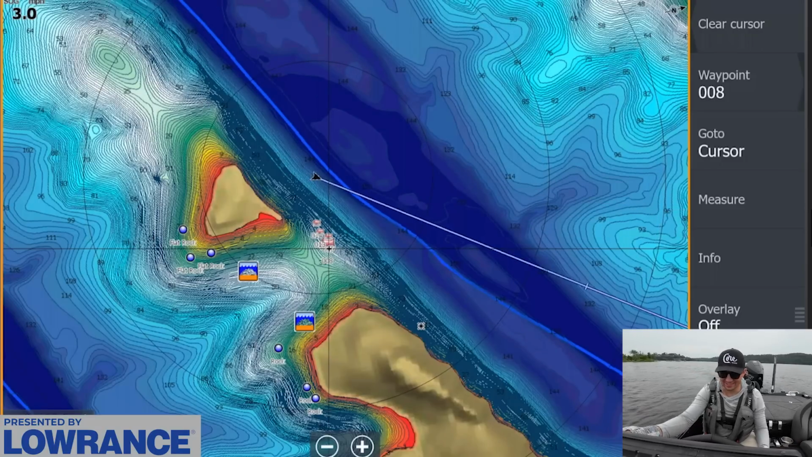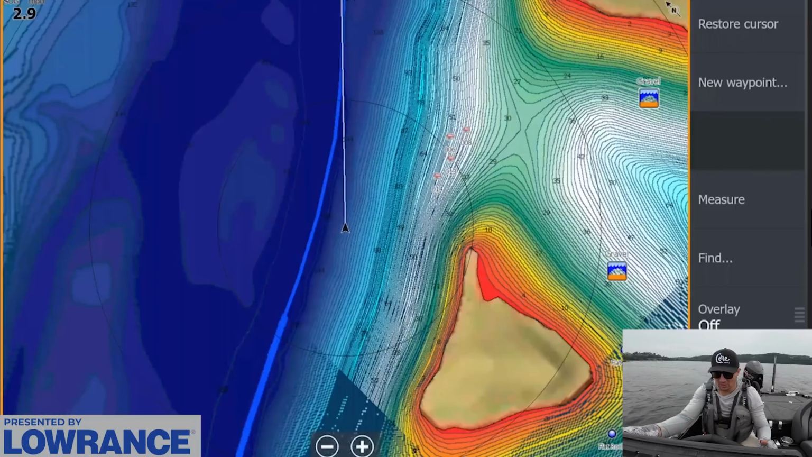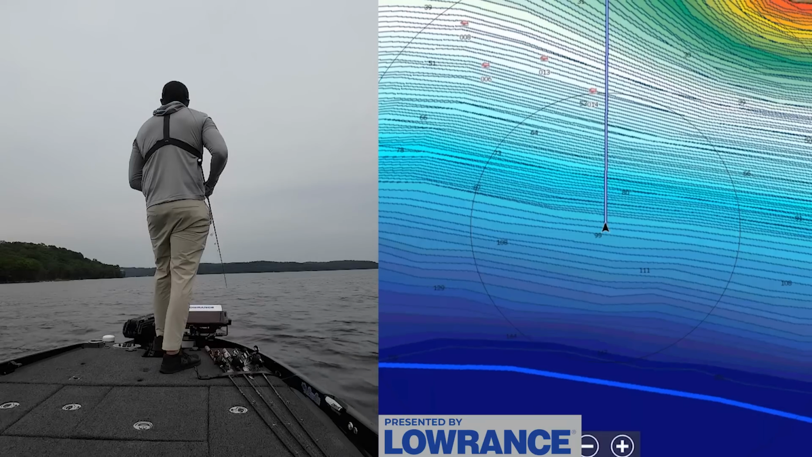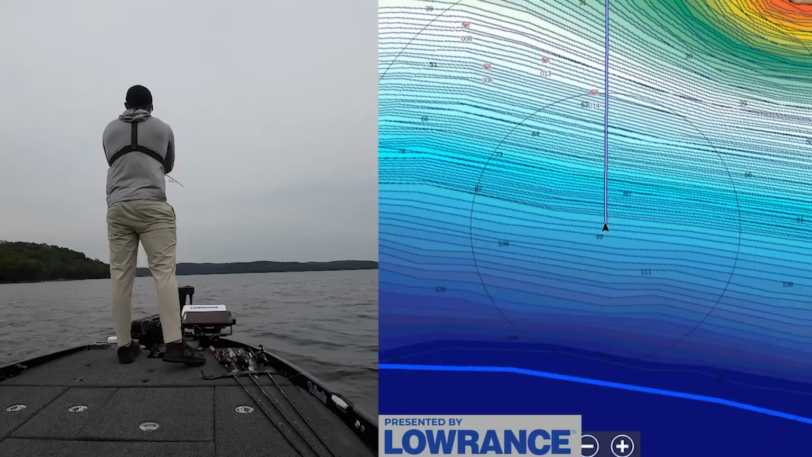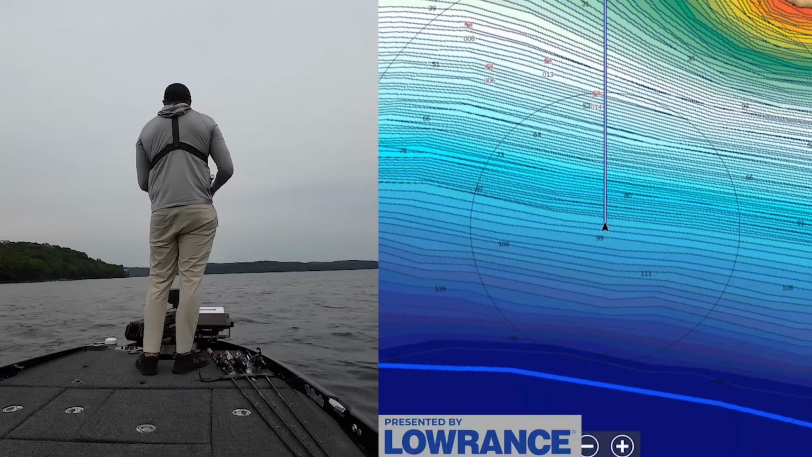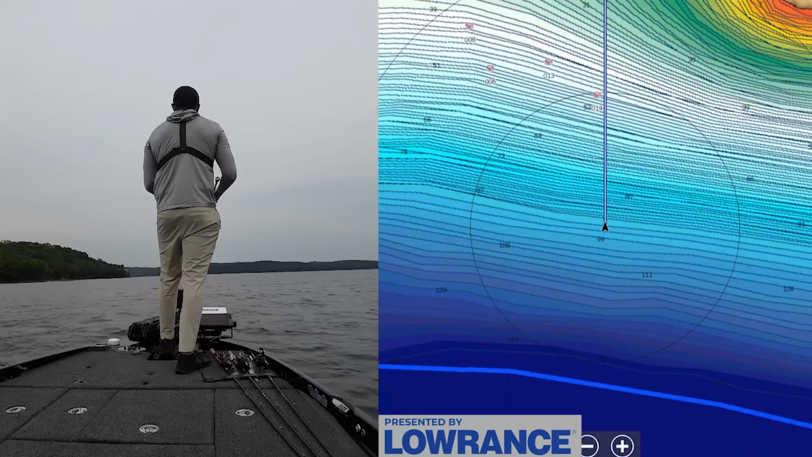So I'm going to zoom in here on my mapping. Let's get lined up with our mapping, make a few casts, and see if we can put a few fish in the boat. Okay, so we're about to get lined up on the spot here, guys. There are fish actually busting way out in front of me here up on top of this little saddle. I'm gonna try to basically get as close to that edge.